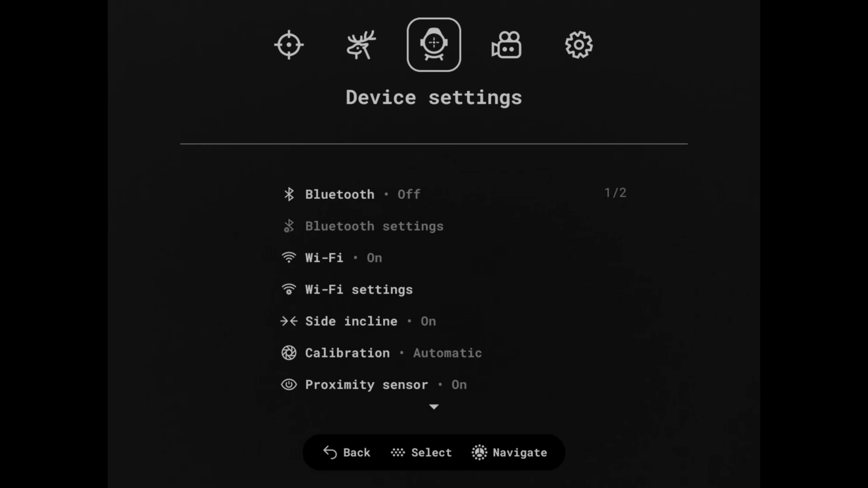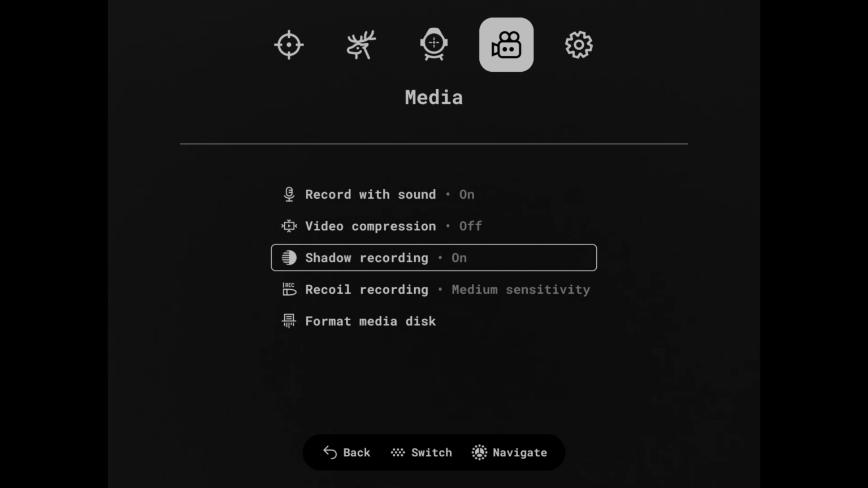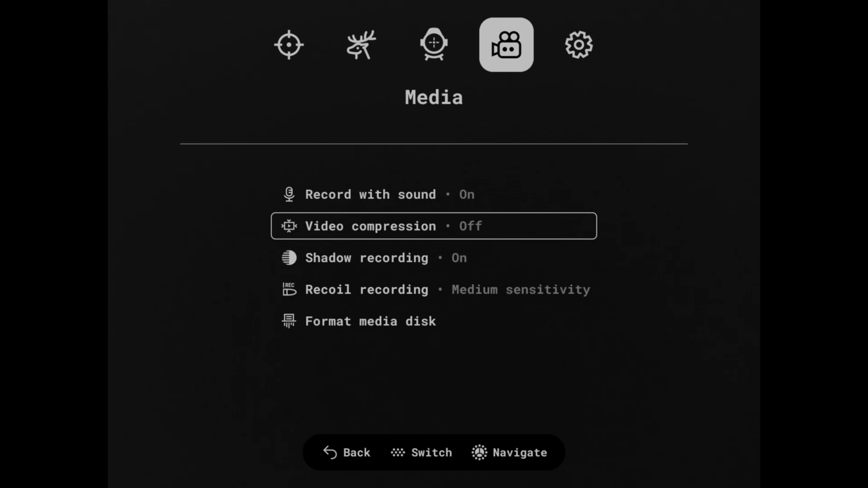Yeah, you've got a good many new settings, and here is one right here that a lot of people are gonna like, and that's the recoil recording. I know I've already showed you a little section of that recoil and how it works, but that right there is gonna be a big hit for Pulsar.